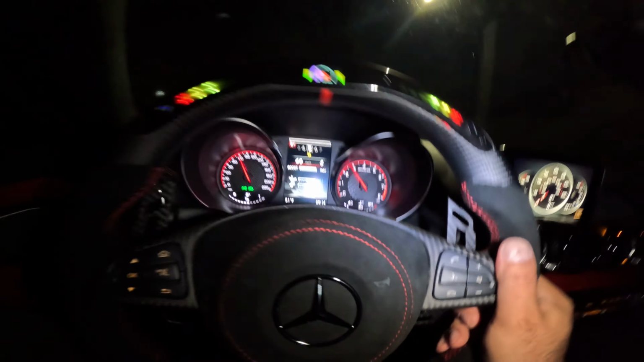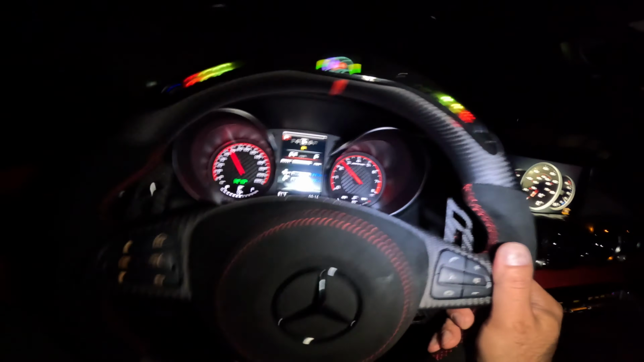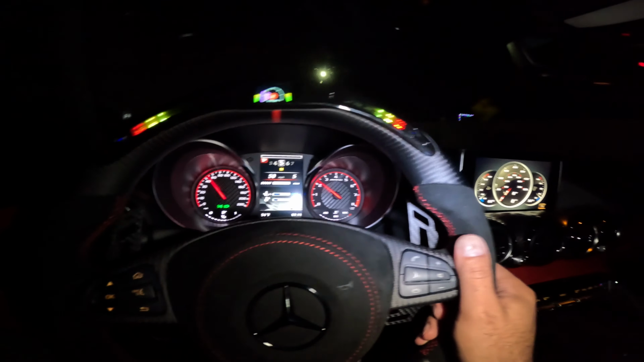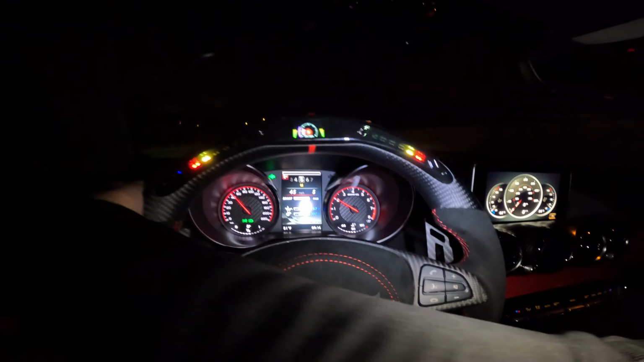So many potholes on this road too. I've been ripping in so many different cars and just had to dodge them. Anybody that's local, you guys know what's up. Gotta make this left right here.